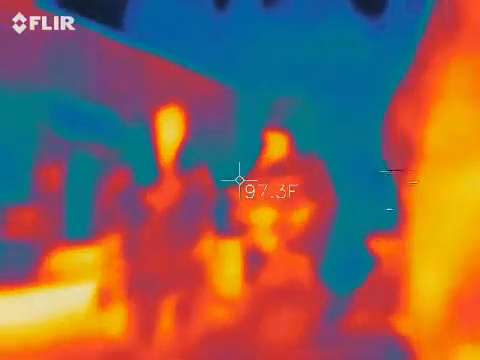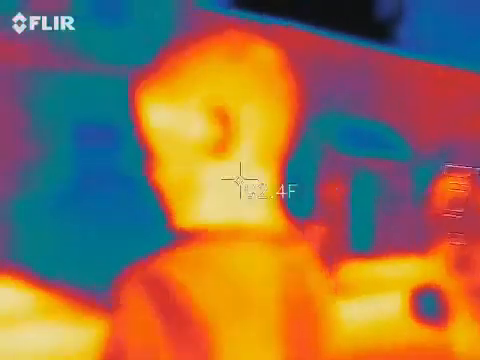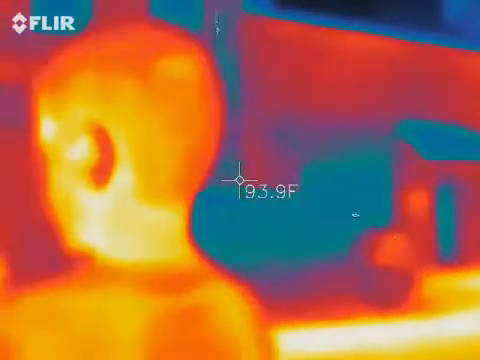Let me think of who I got left. This guy. Yep. You're gonna be my extra techie guy. So this is a multi-purpose tool. It's called a millimeter. So if you guys have never seen a millimeter before, it has 3 different functions.